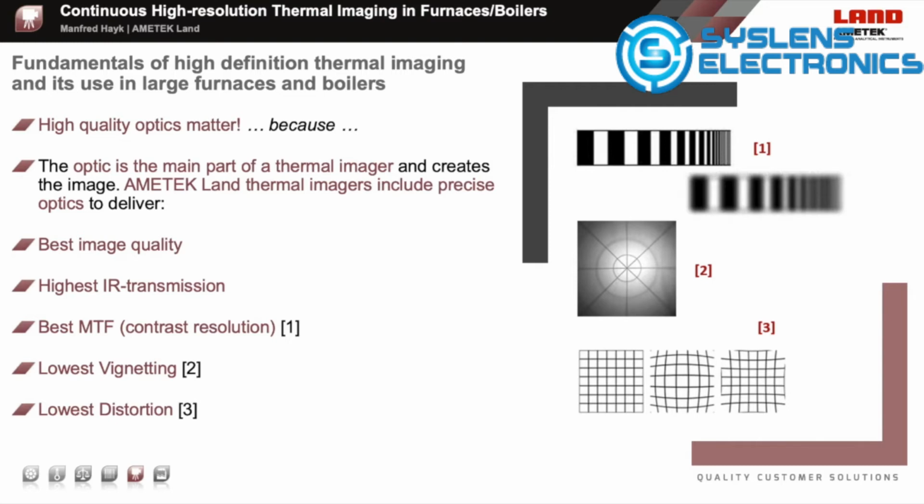To provide a high-resolution and very clear, undisturbed image, besides the detector and the camera electronics, the optics play a very important role. All AMATEC lens imaging optics are optimized to get the best result in terms of the MTF, the modulation transfer function. It describes the contrast resolution of an optic. See image 1, showing a good and a bad MTF specification.